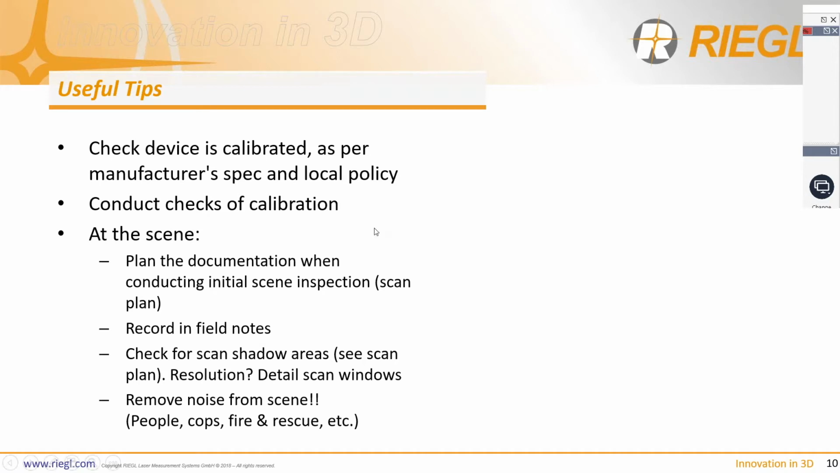So moving on to the scene. First of all, let's look at our approach to the scene. We're not going to rush in there with a scanner and the camera and snap and shoot away for glory. What we're looking to do, first of all, is plan the documentation when you're conducting that initial scene inspection. So I've put in brackets there scan plan, and we're going to come back to this a couple of times. Hopefully we're going to record what we're doing in our field notes.